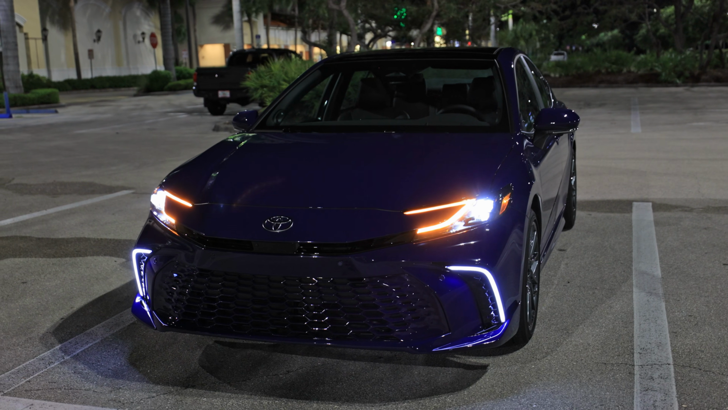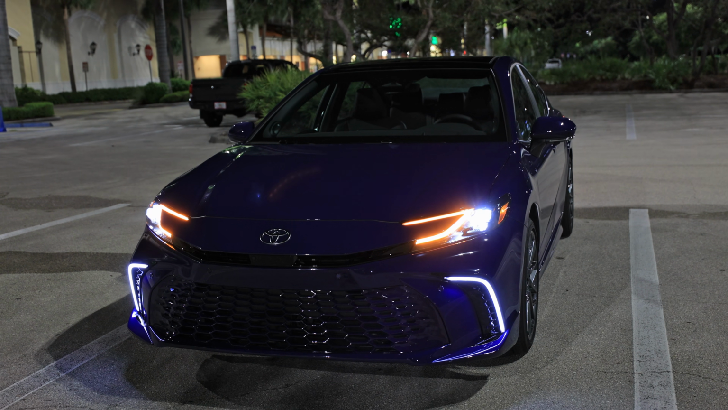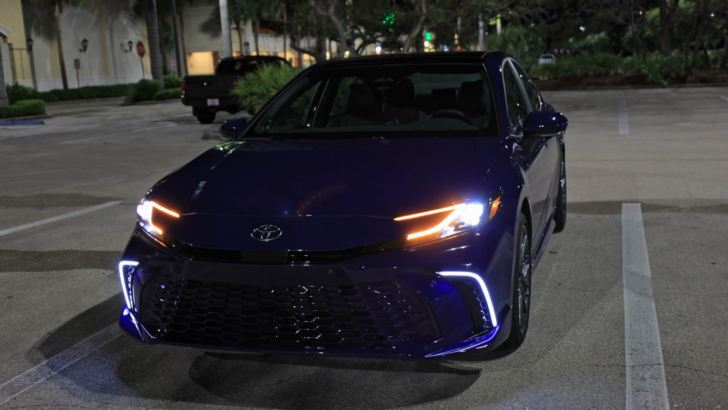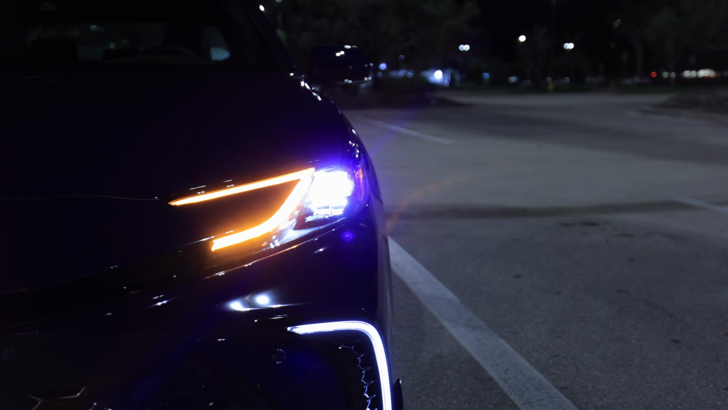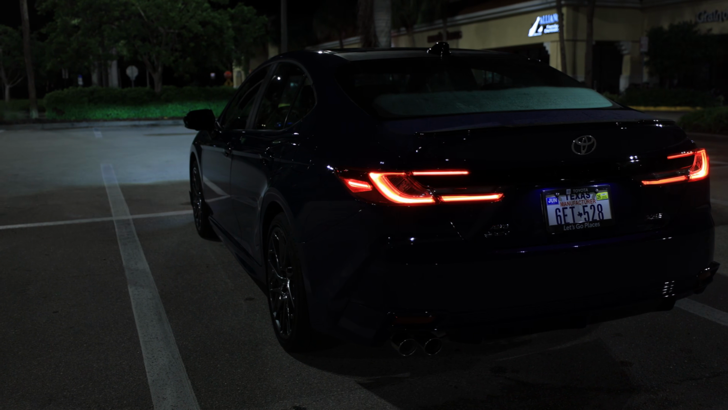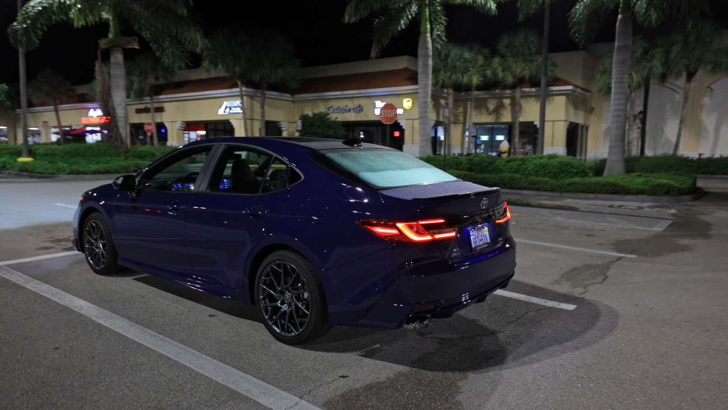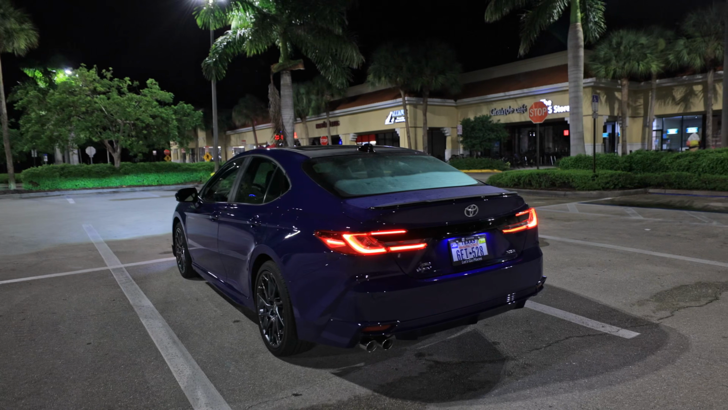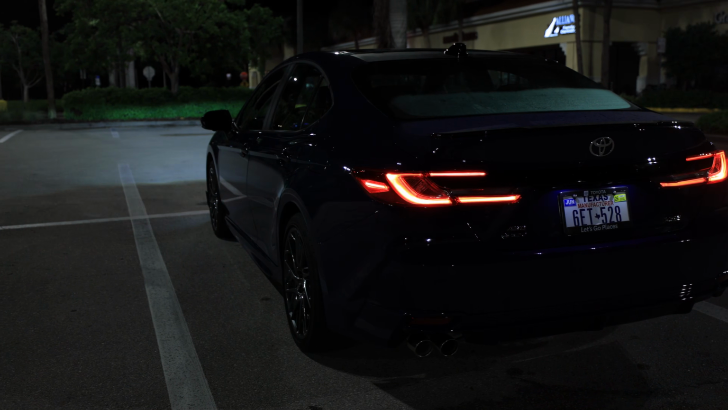If you get the base XSE or the base XLE without all the additional options, you can get it for, I want to say 34, 35K with these really fancy headlights. You turn on the turn indicators, we do have a very bright side indicator on the mirror, which is going to be helpful for people to see you at night. And on the XLE and XSE, it's fully LED back here. I'll go ahead and play some B-roll of the turn indicators turning on.